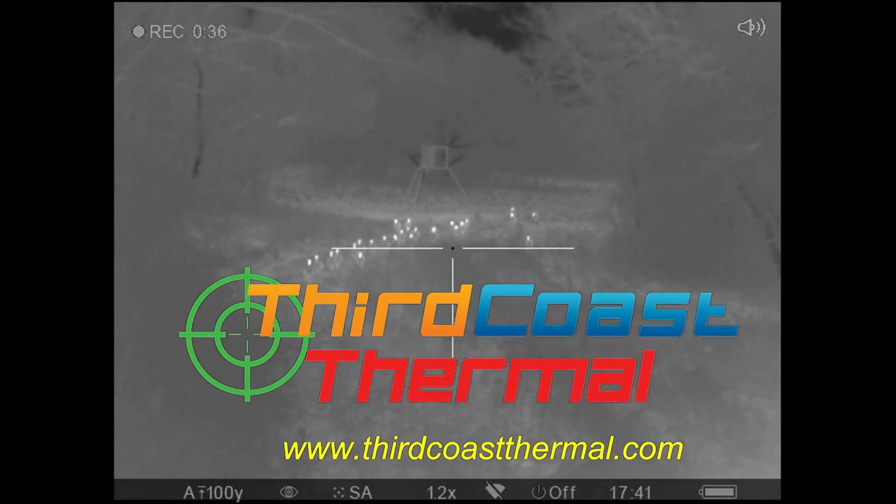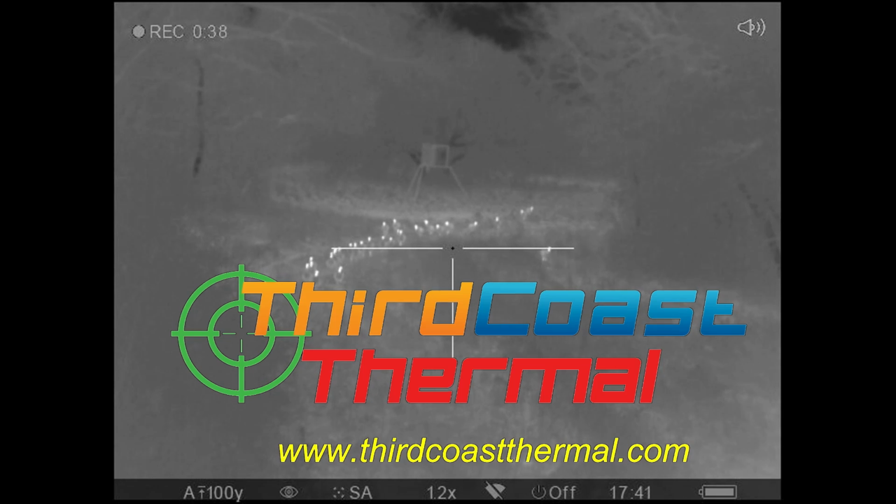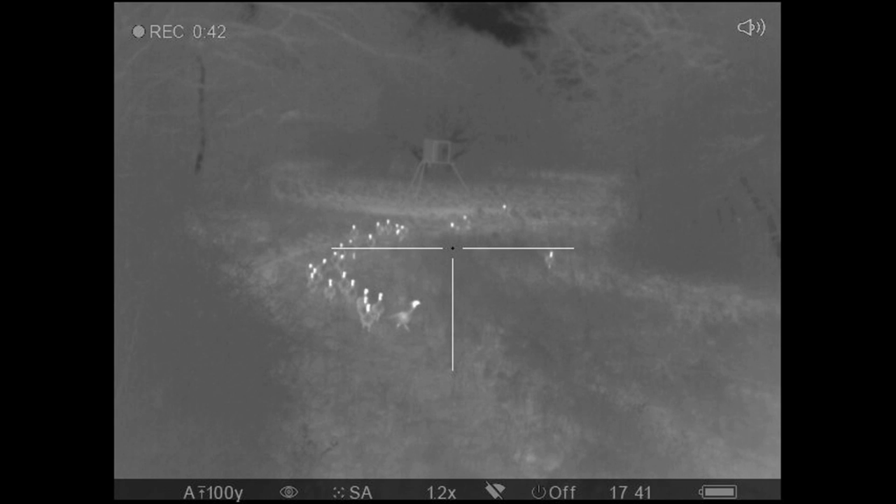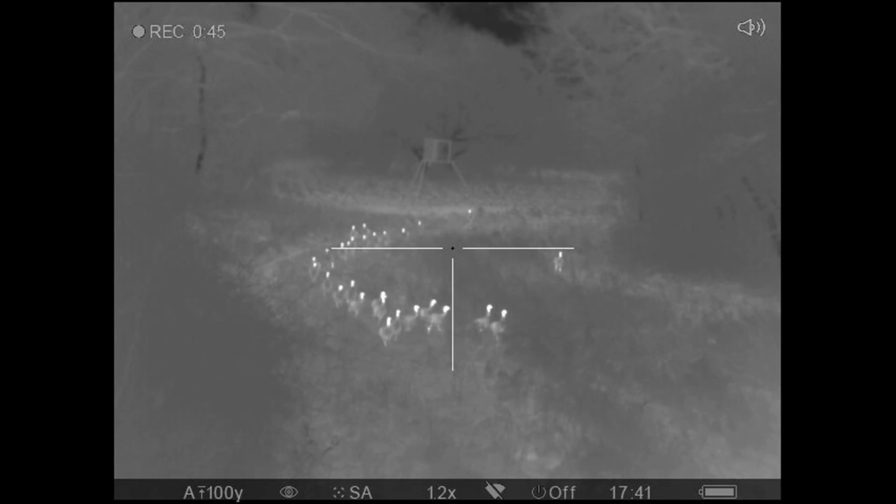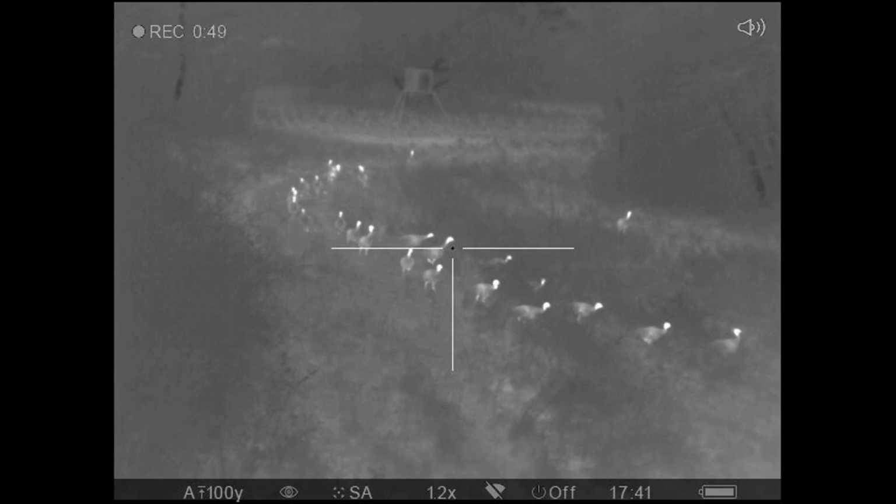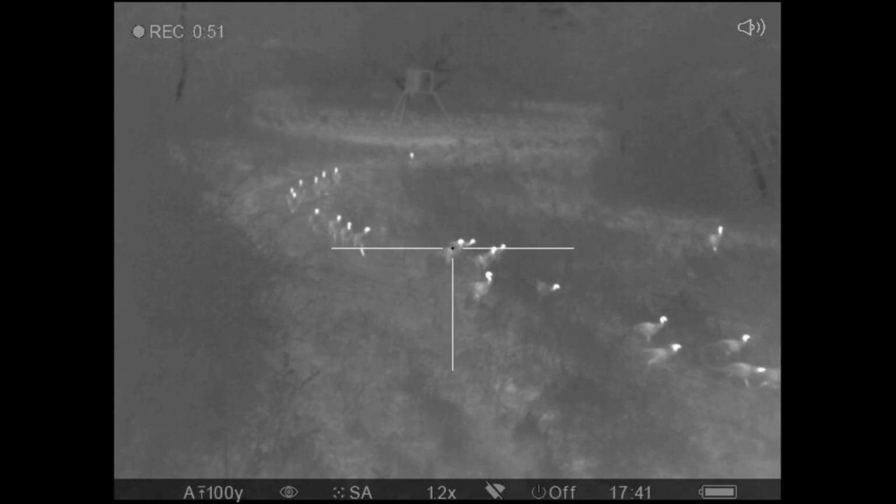Are you seeing that? Optics provided by Third Coast Thermal. Turkeys look really interesting on thermal. Their heads appear to be hot. Their bodies appear to be cool. That's because their bodies are much better insulated with all the feathers than their heads.